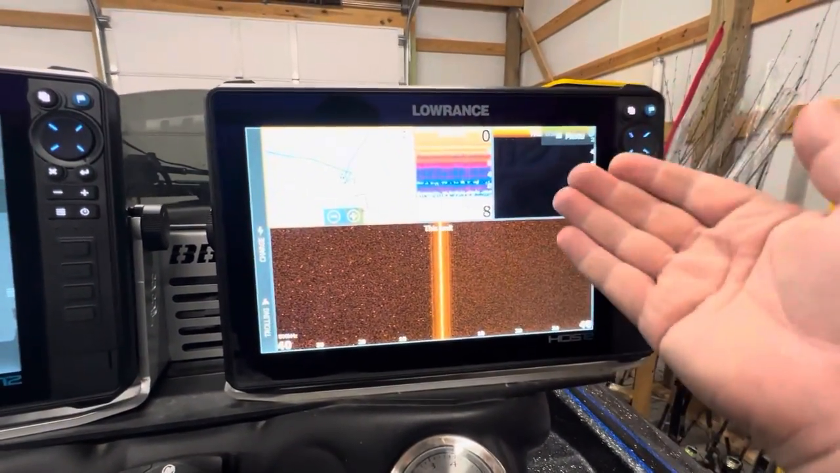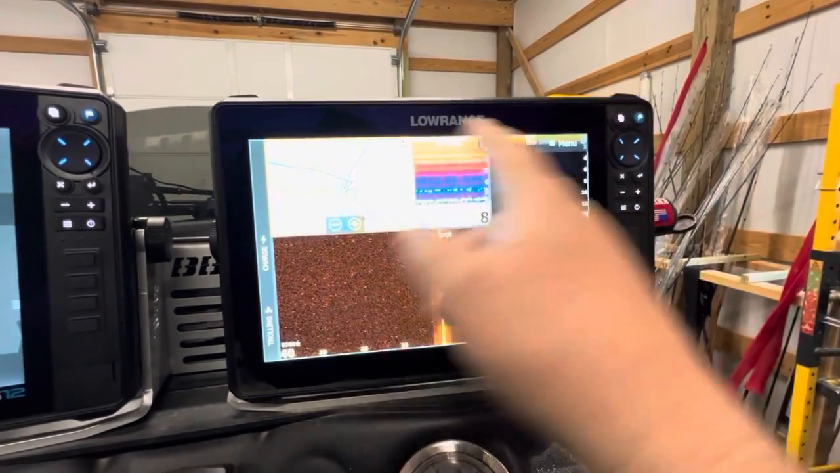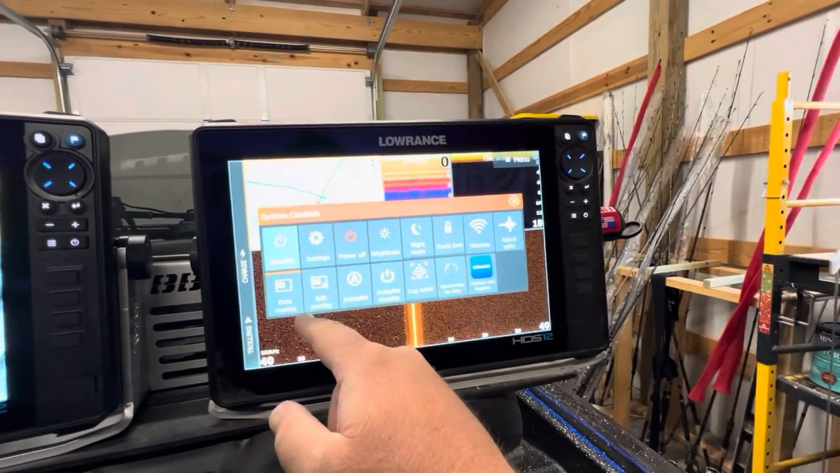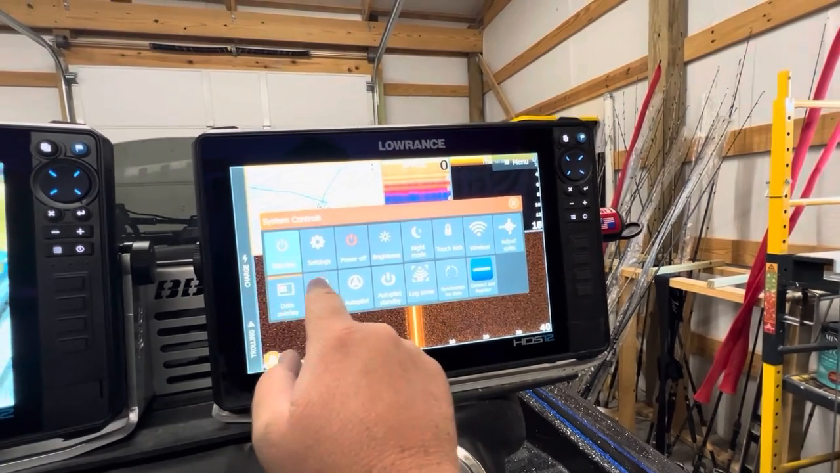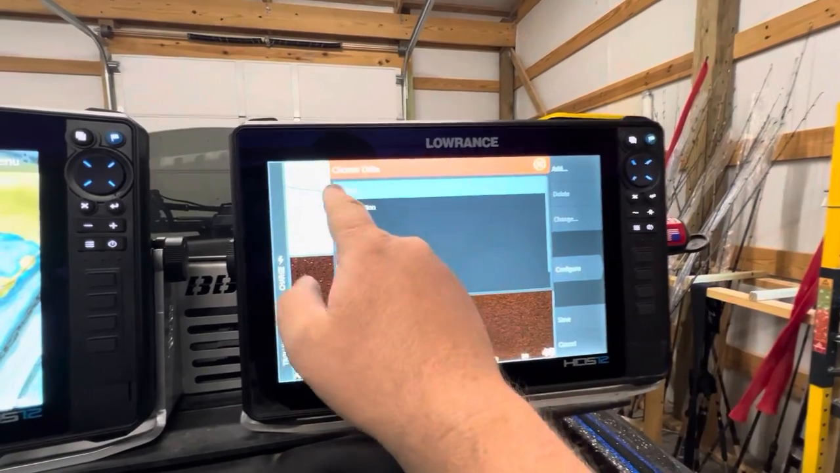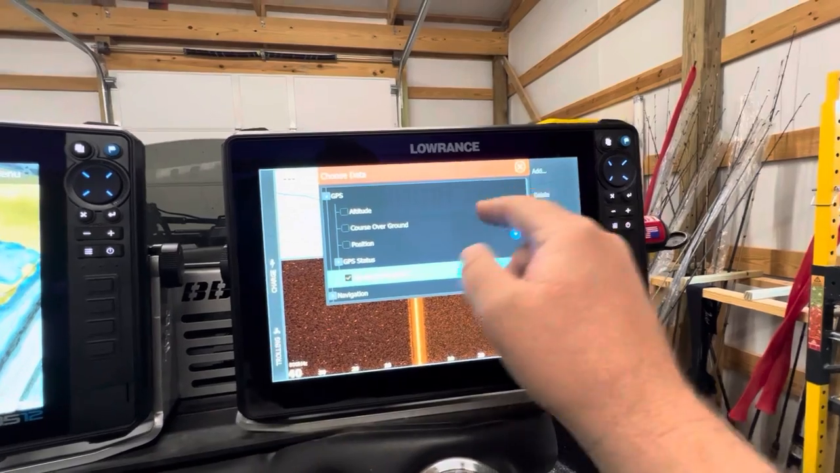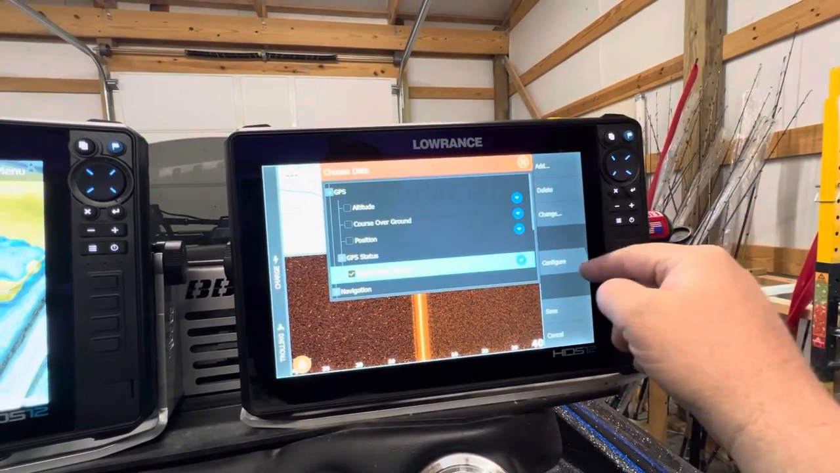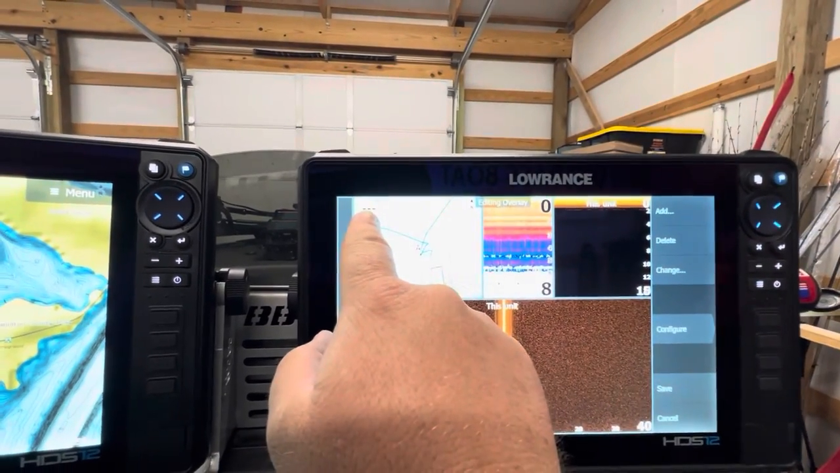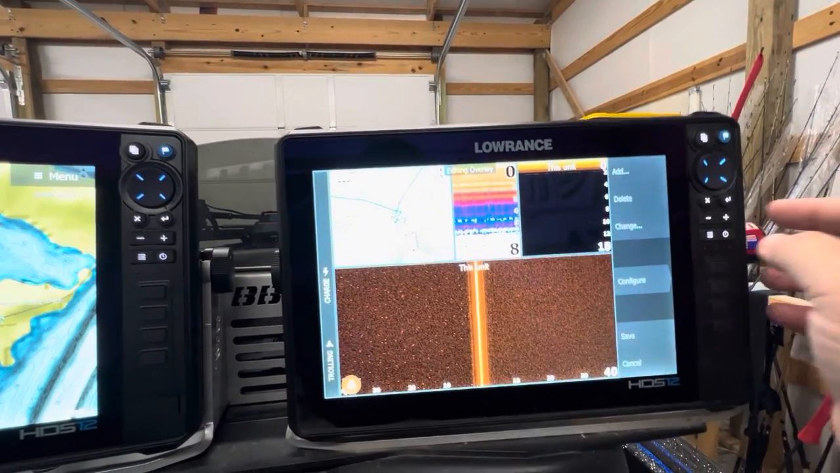All right, so now that we have our page here the way we like it, as far as the windows, let's go ahead and change the overlay data. So what we're going to do is hit edit overlay, go to menu, and add stuff. The first thing I'm going to add is speed. So we've got speed over ground. I like to have that in the corner there just to be out of the way, but on the mapping, because that's where it's relevant to me.